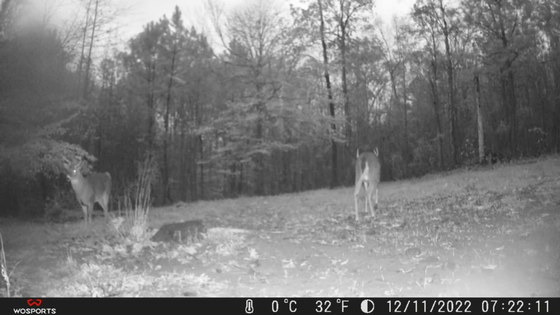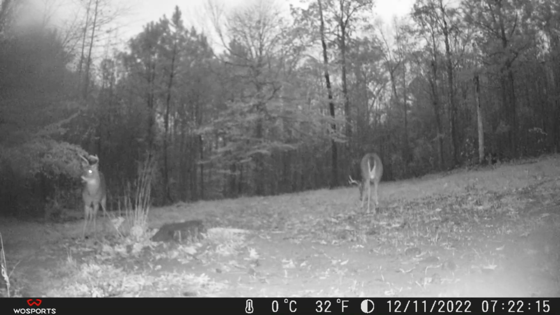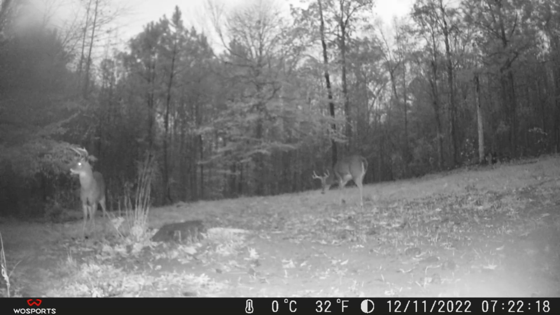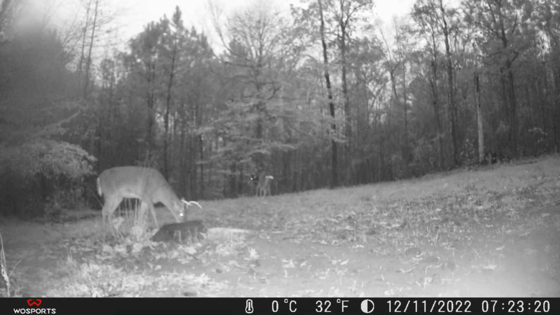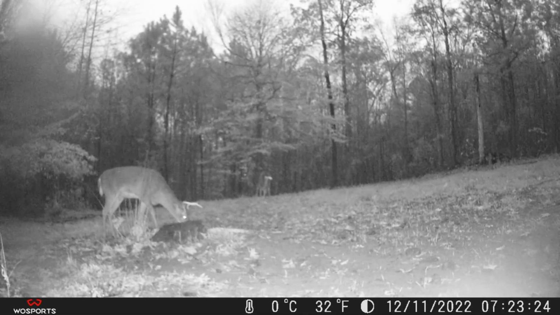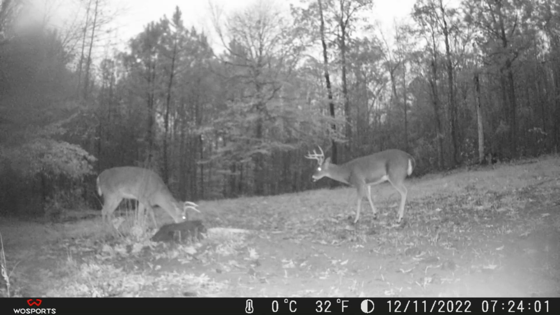Now we get a cat and mouse game between the smaller antlered buck and the bigger antlered buck. And it kind of goes on for the rest of the video with the smaller antlered buck controlling the corn pile. I gotta admit, this was really surprising to me.